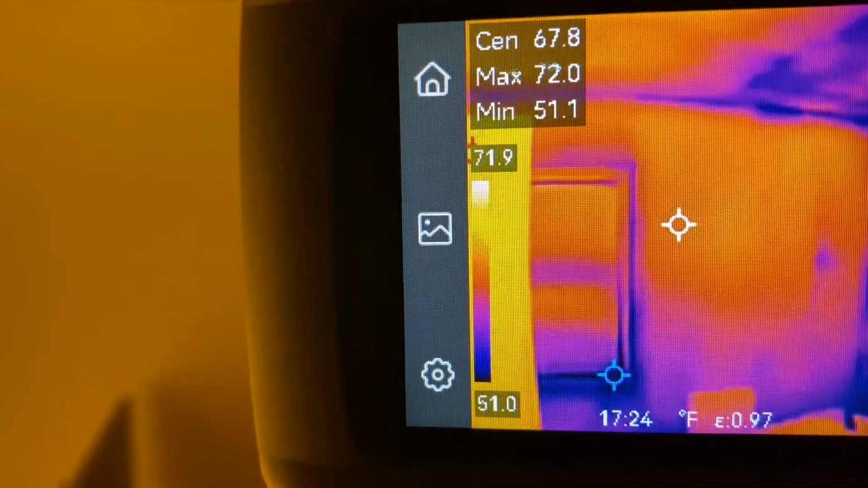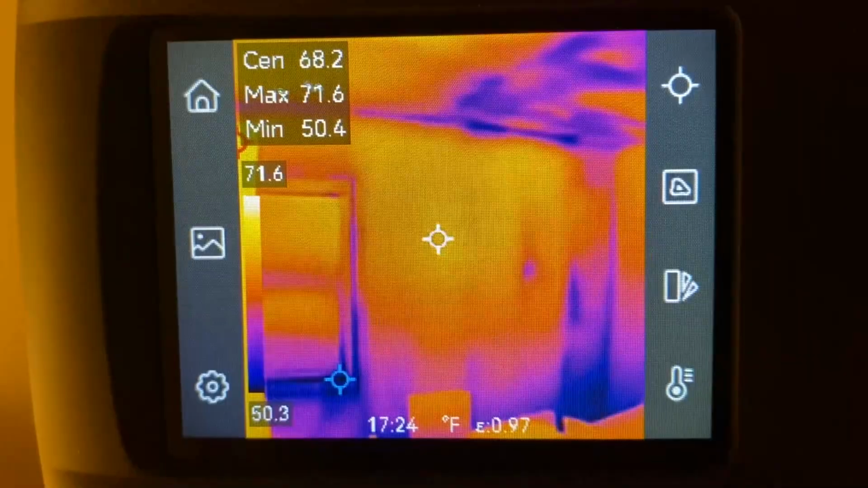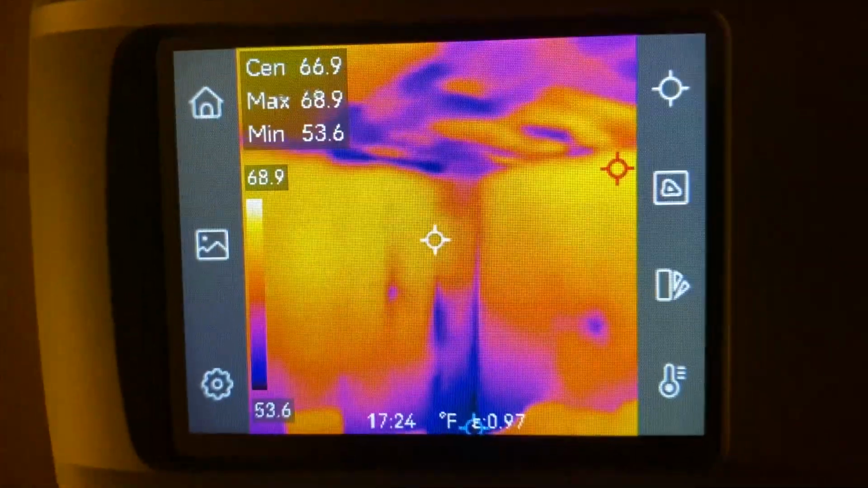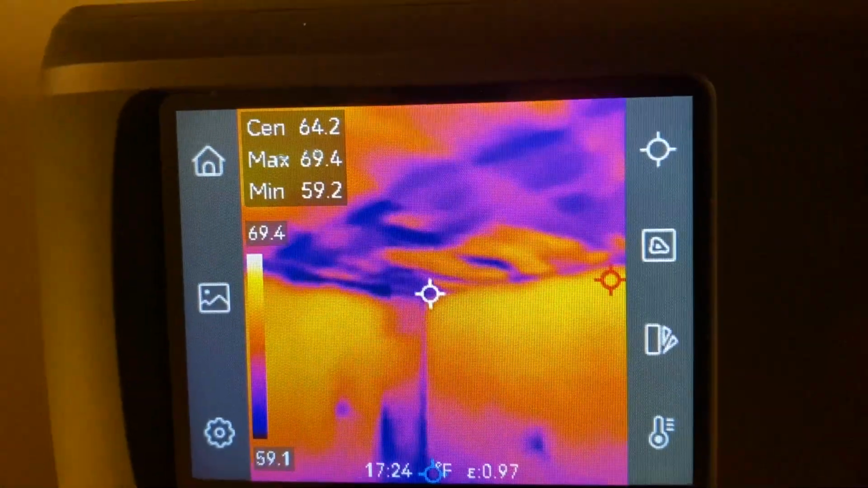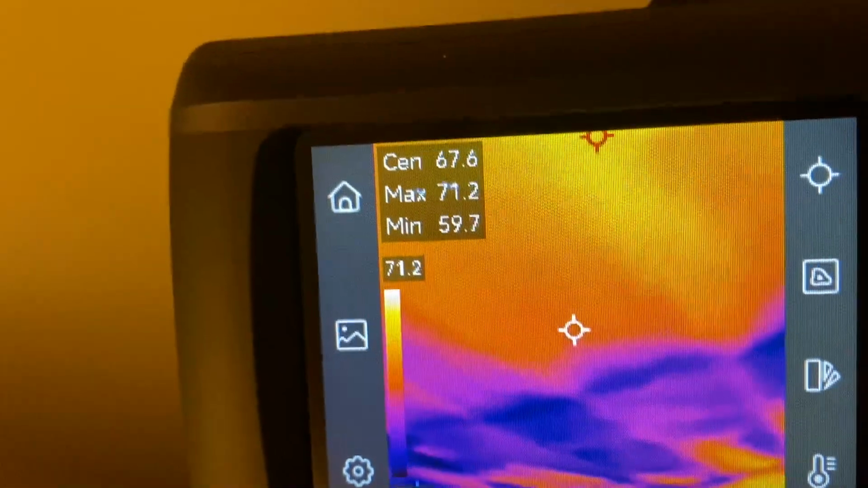So this is a great tool to have, and it's highly rated. I think something like this is very useful for the avid do-it-yourself fella or gal, and of course it's great for professional use.